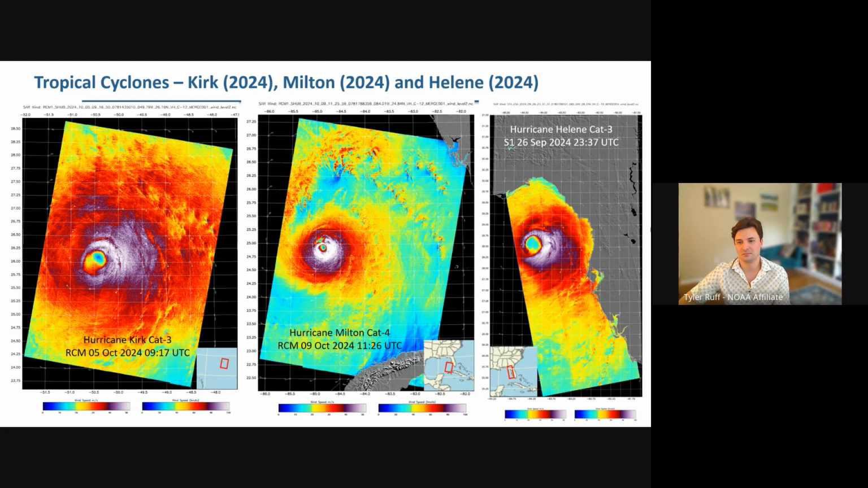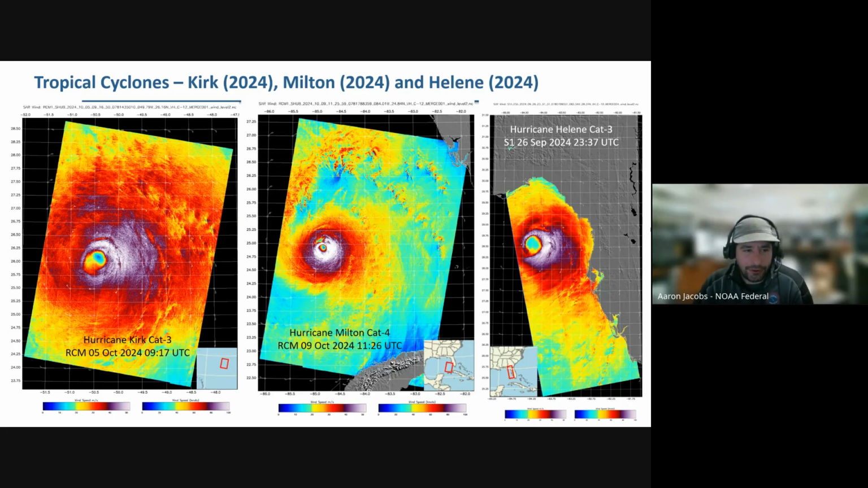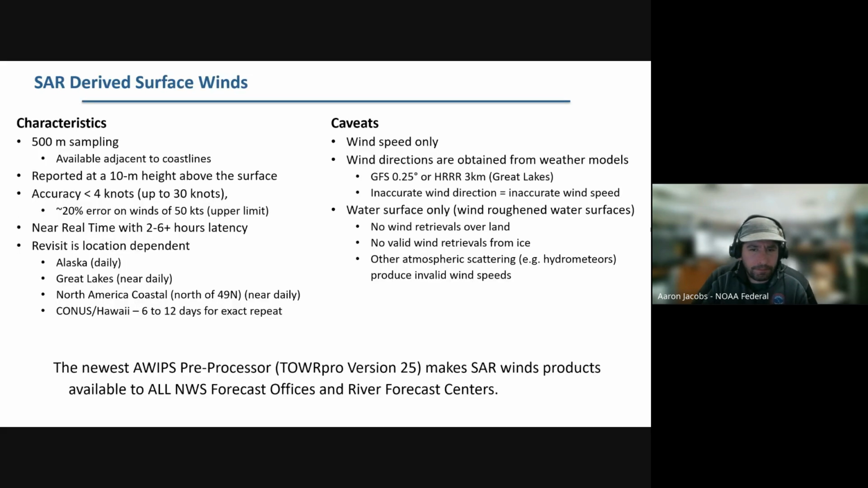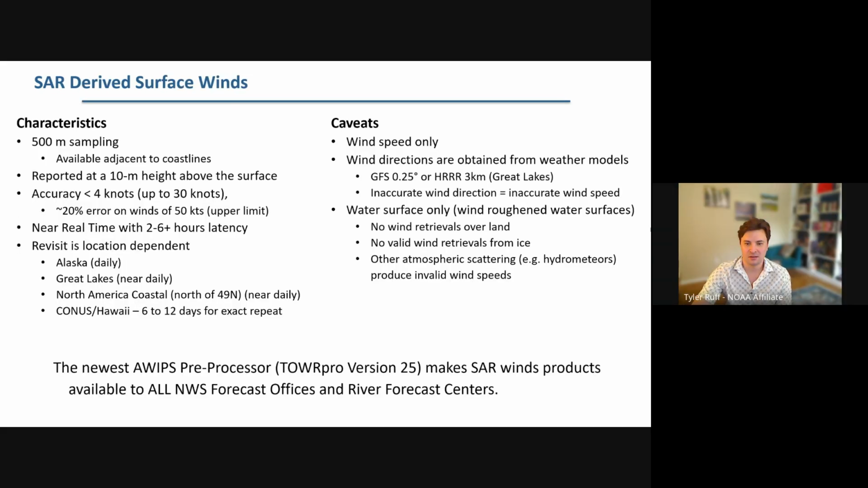Okay, great. Yeah, that's very interesting. That example you're showing how there's less wind in that quadrant where you would suspect it would be more continuous in that attenuation. We got another question here from Matthew. What was the name of the AWIPS package that you were mentioning? Let me go back here. Well, what I know is that it's the AWIPS preprocessor Tower Pro version 25.